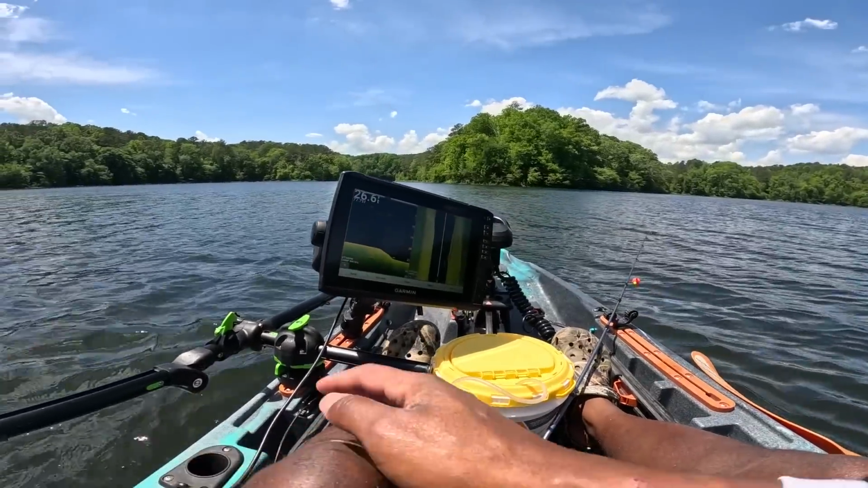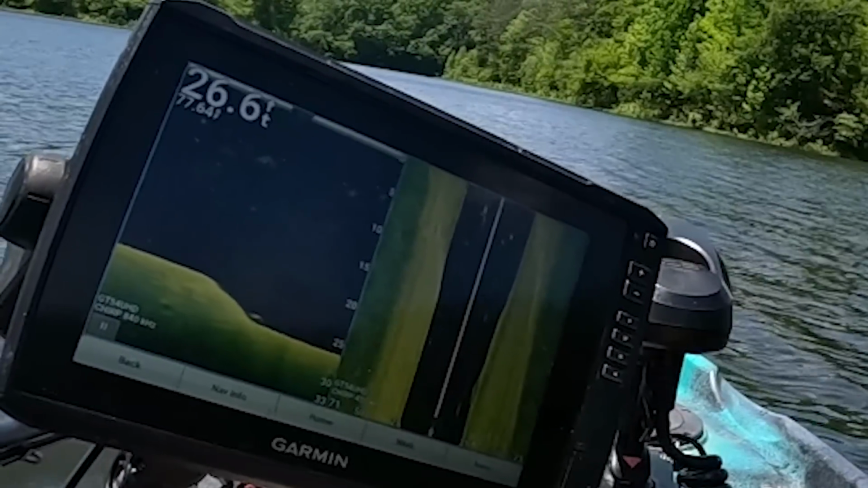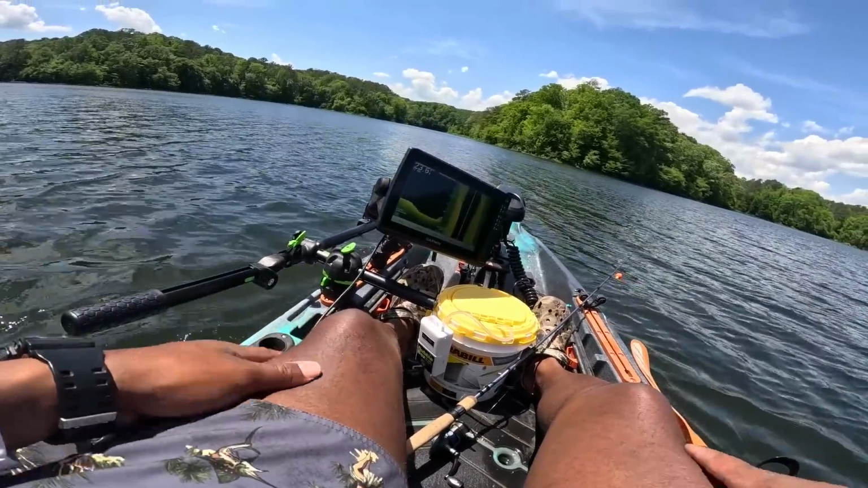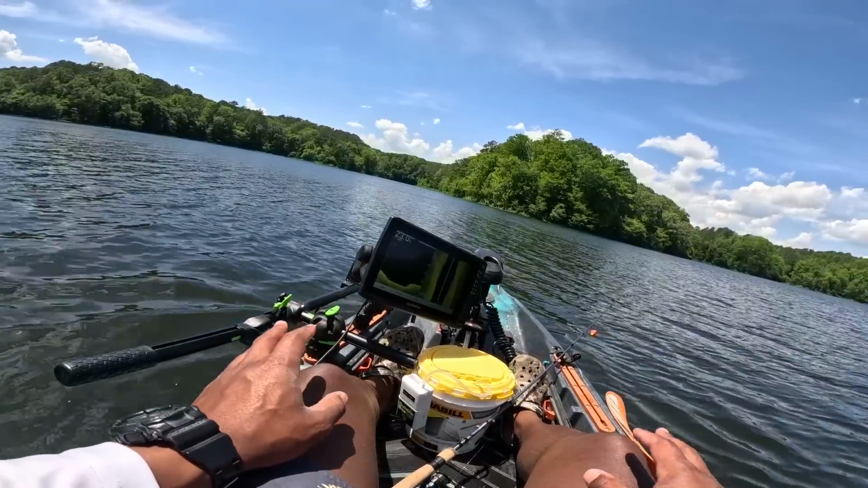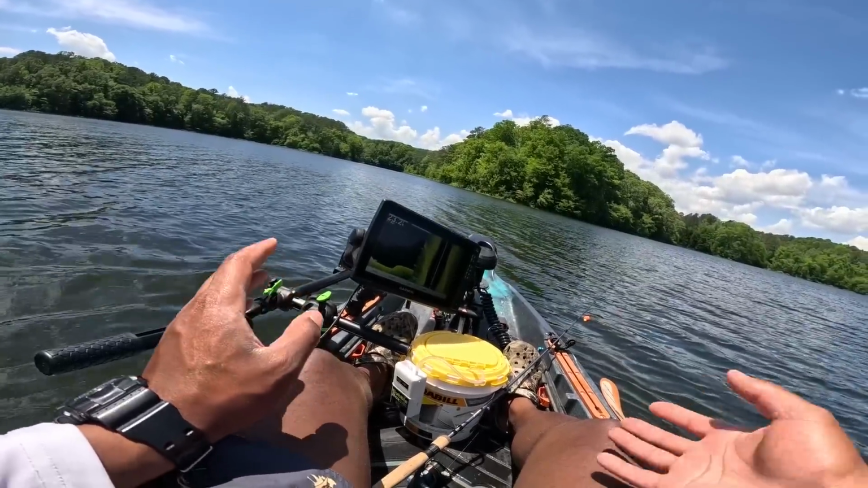I feel like this might not be a bad place to drop down a minnow. I think these are all bait balls that I'm looking at right here. It's cool to see them all out here like that because I haven't really seen too many bait balls. But granted, I've been up against the bank for the majority of my time out here, trying to do crappie fishing. So we're gonna do some crappie fishing again today. We only have a couple hours.